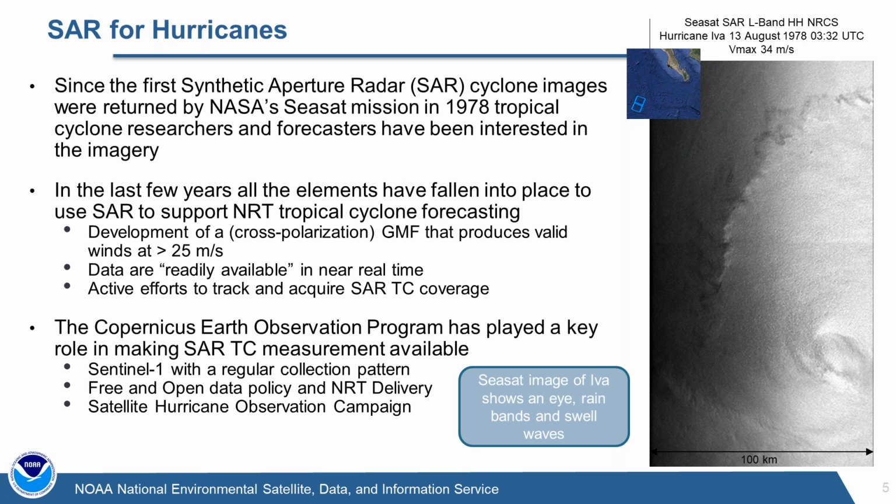And we really have to give a shout out to the Copernicus Earth Observation Program, because they have played a key role in making this possible. Obviously, they put up the Sentinel-1 spacecraft. There are 2 Sentinel-1 spacecraft. They put it through where it has a regular collection pattern. More important than that, they have allowed it to have a free and open data policy with near real-time delivery.